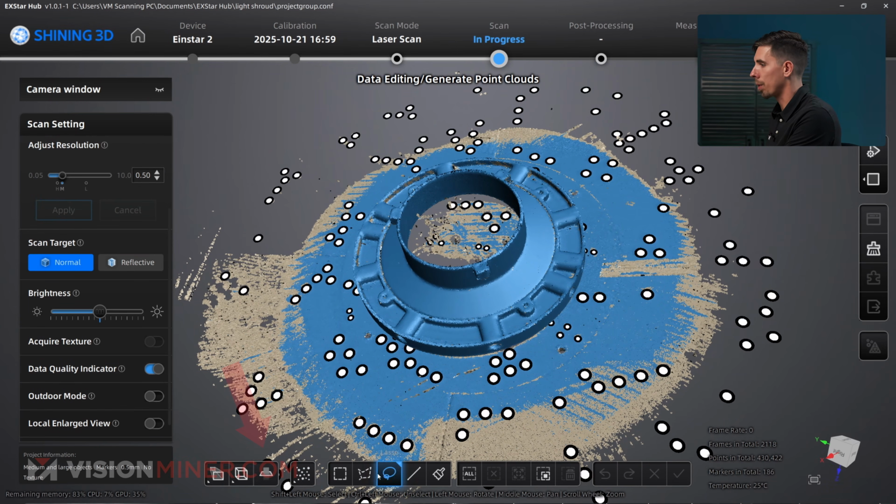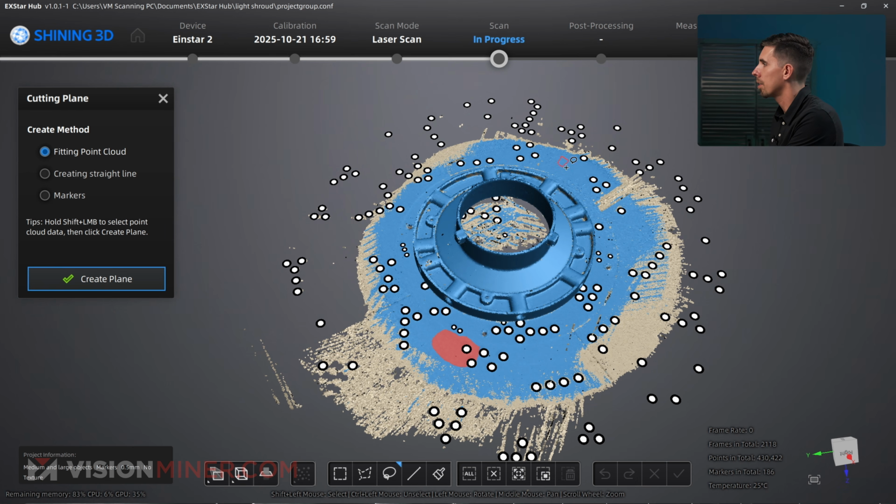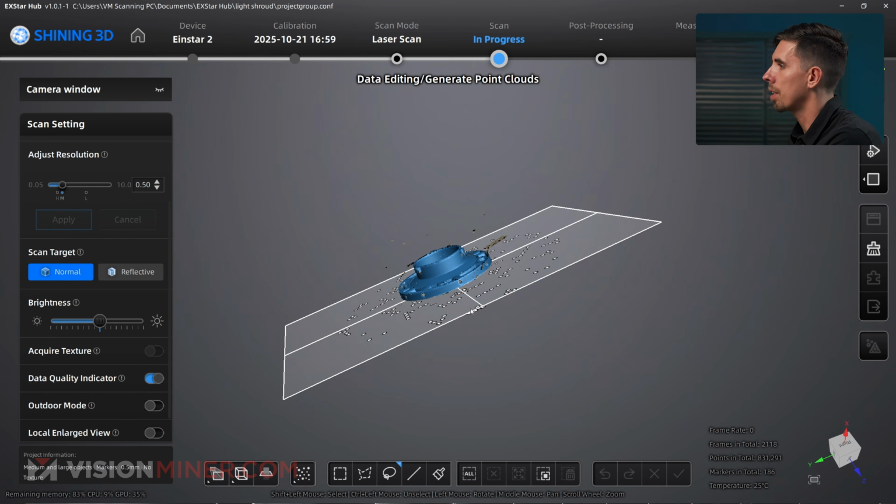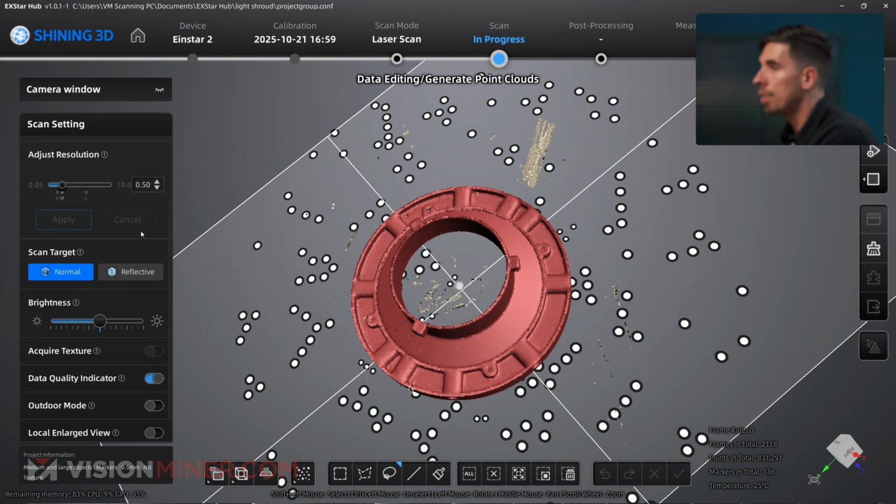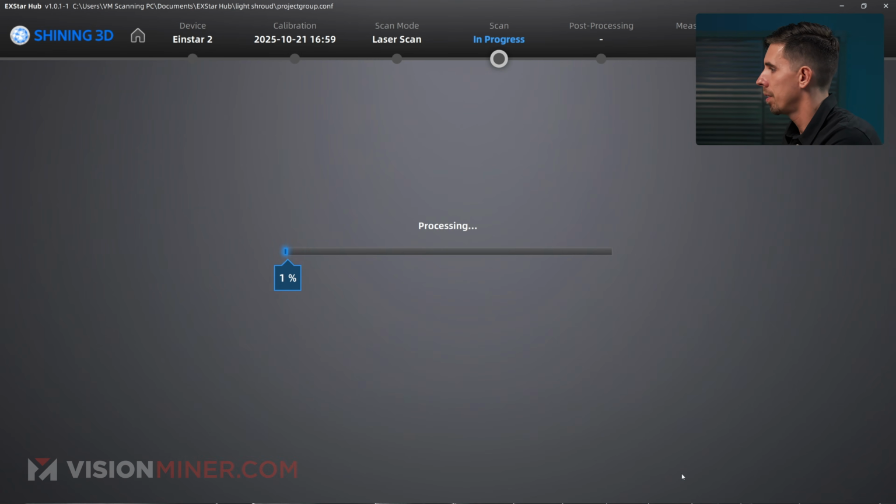Let's clean it up real quick. I'm just gonna do a cutting plane. Grab some of that, grab some of that, create the plane again. That should be good. All right, so let's get rid of that data, and then I'm gonna do a little connected domain just to select the object itself. Now I'm gonna invert and delete all that extra gunk. Boom, all right. Let's save that.